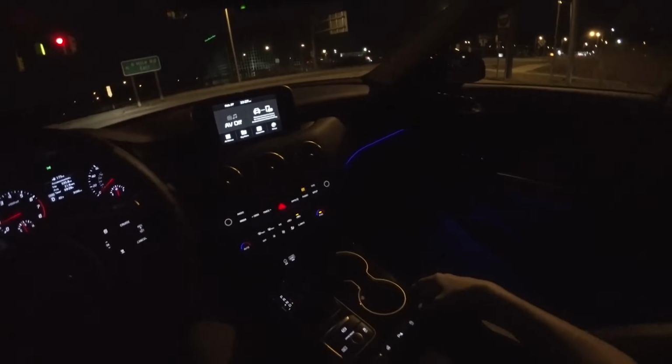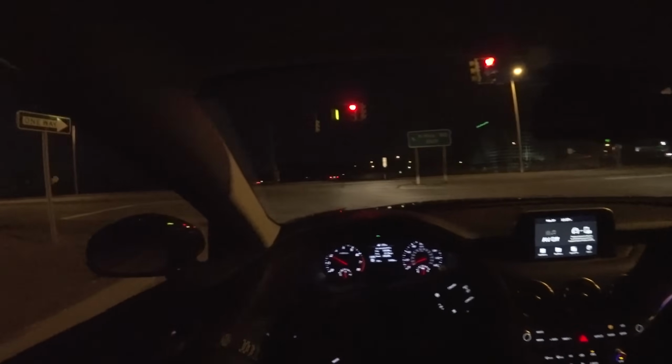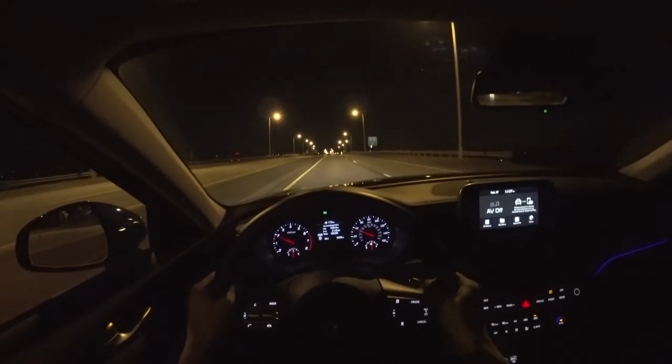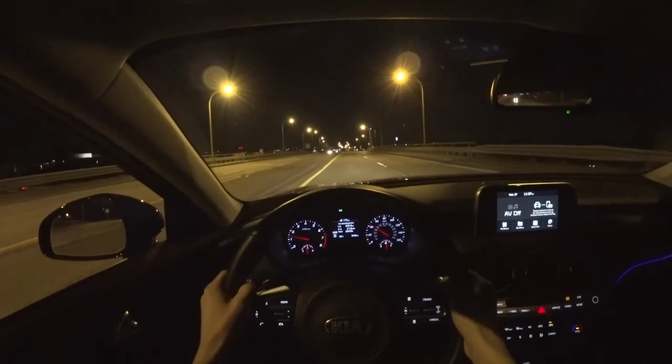I do find myself turning off the stop-start constantly just because it resets every time you cycle the car on. So I've gotten in the habit of turning on the car, turning off stop-start, and pretty much ready to rock and roll at that point.